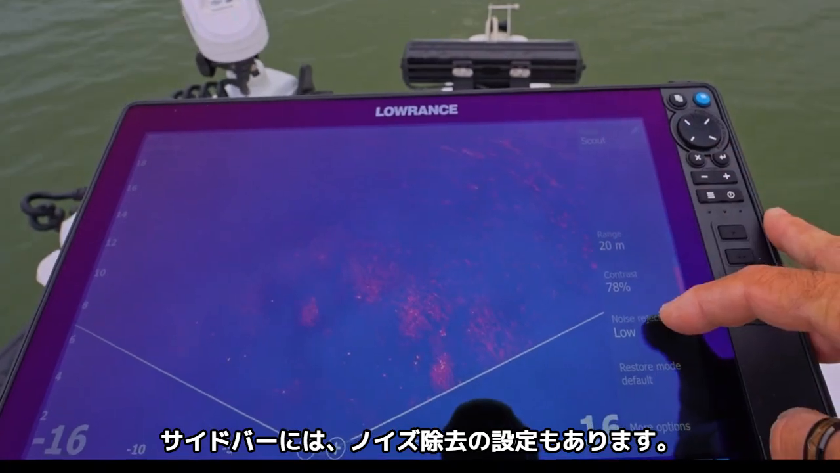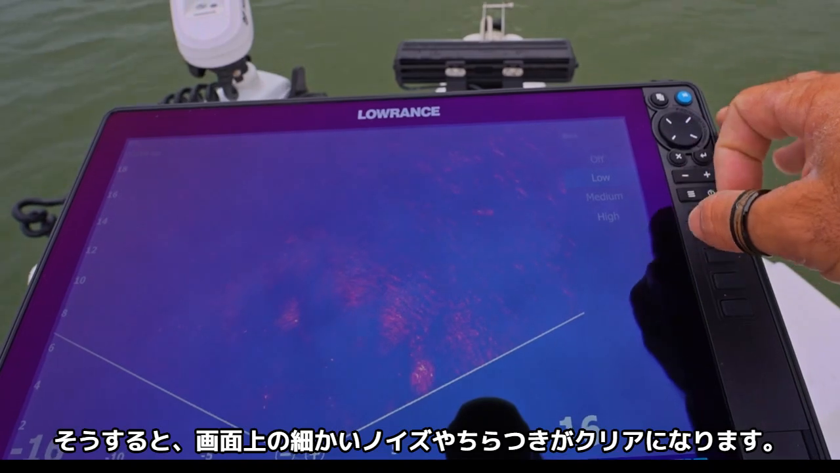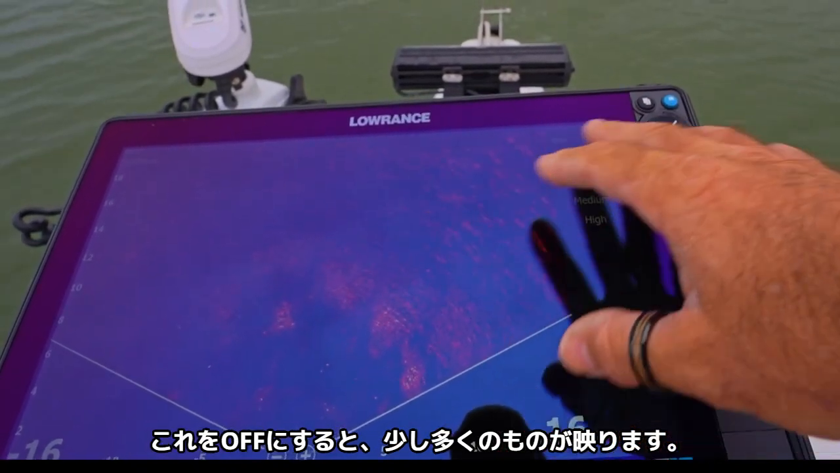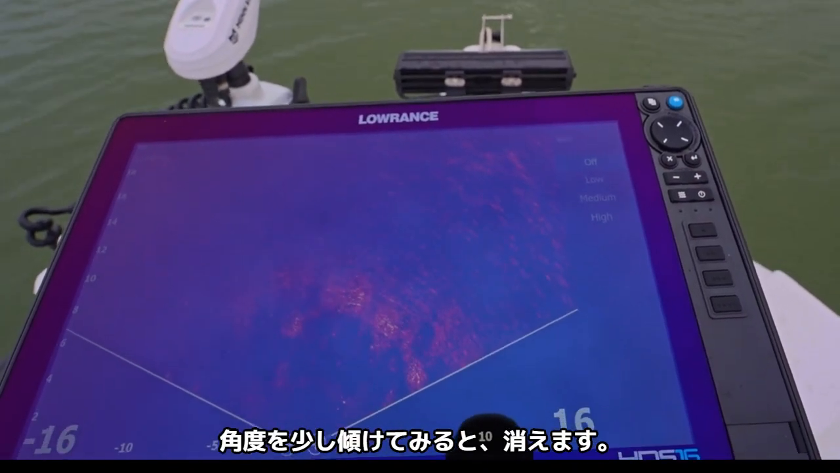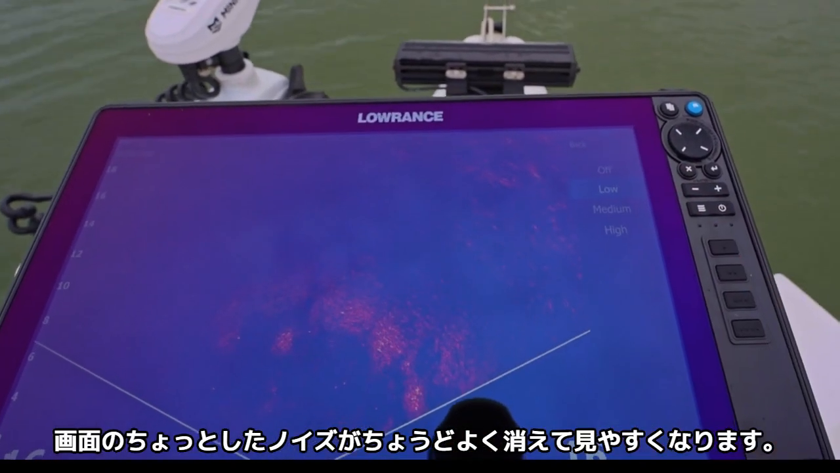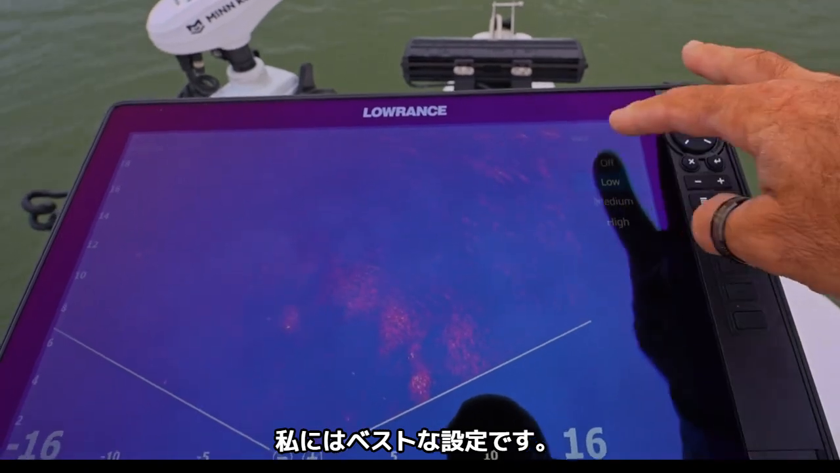You also have a little setting here on the side, noise rejection. I like to set that at low. That just clears up the tiny bit of clutter on the screen. You turn that off, you see a little bit more. That's, again, the ripples from the surface. If I tilt that in, that's going to go away. But I like to set that at low. Just clears up that tiny bit of clutter off my screen. That's pretty much perfect for me, running on low.